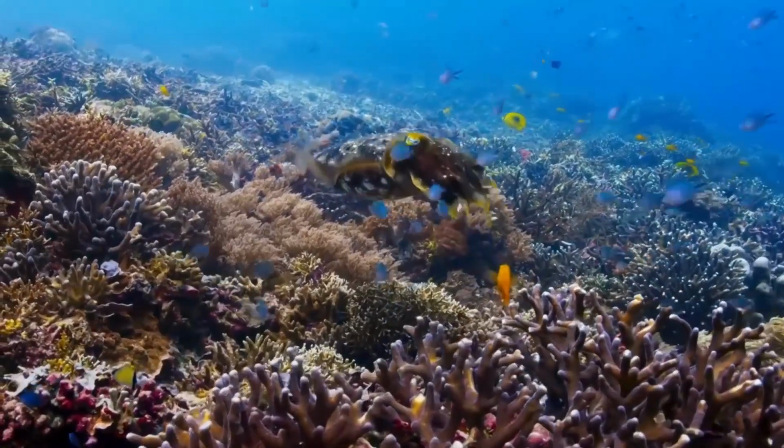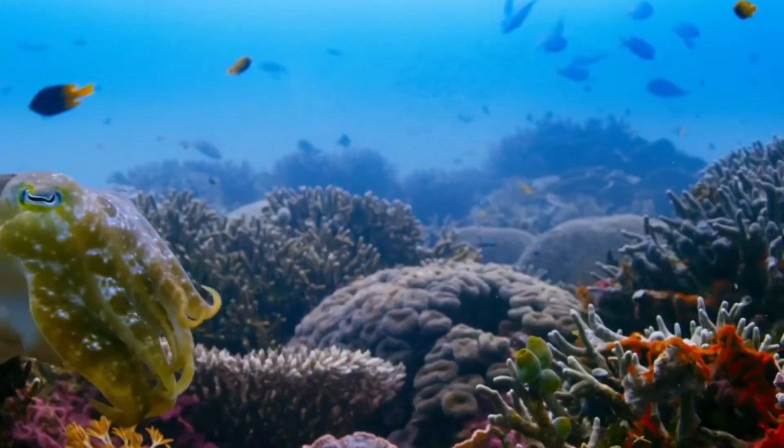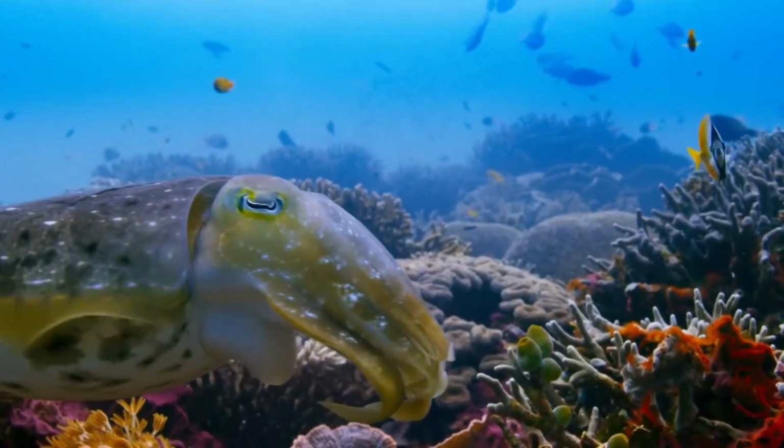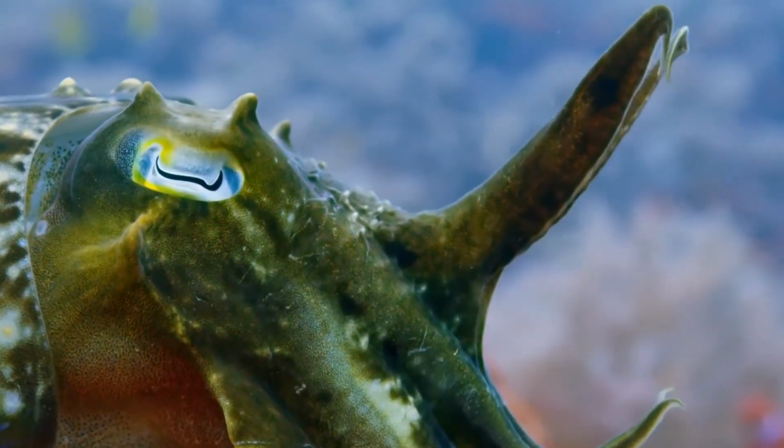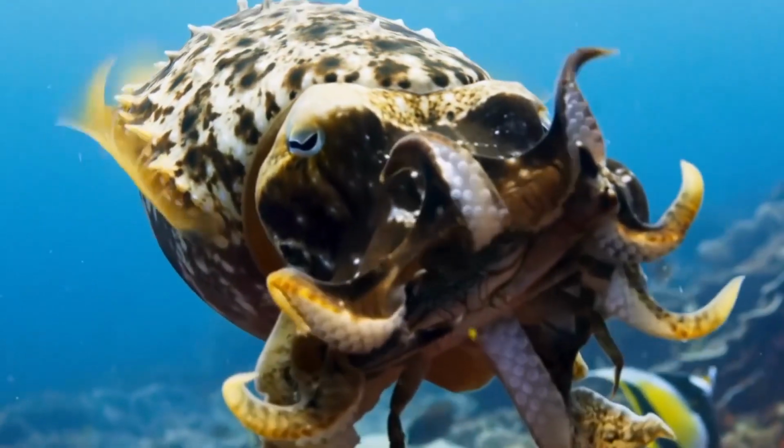Have you heard of cuttlefish or cuttles? These little guys are actually fish found in deep parts of the ocean, and they're known to be highly toxic. But let's not focus on their dangerous side for now. Instead, let's talk about how incredibly unique and fascinating they are.